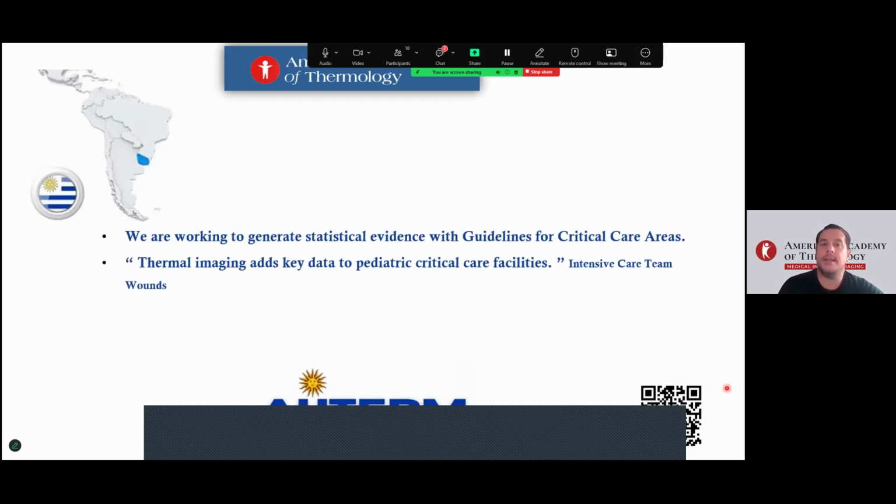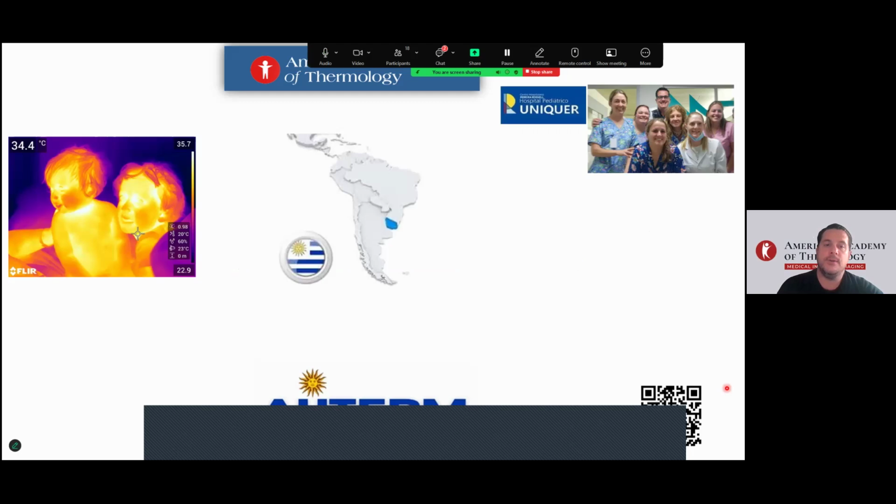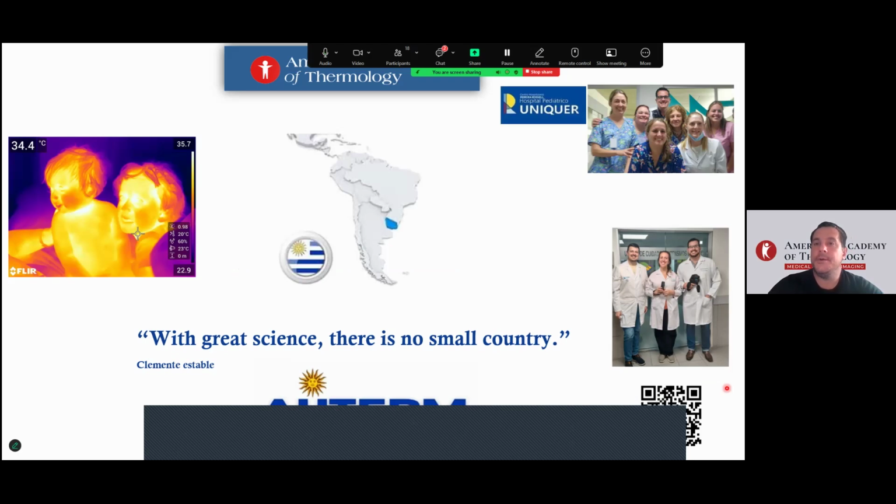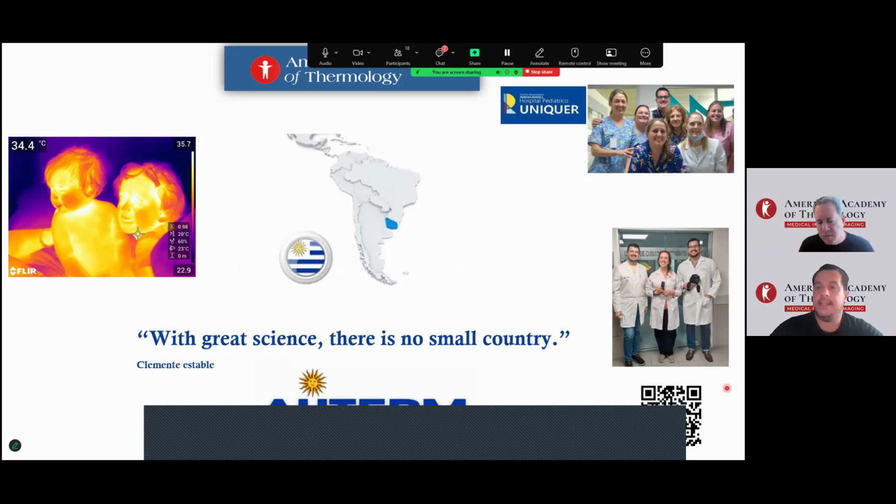We are working to generate statistical evidence through guidelines for critical care areas and thermal imaging at scale, with data from pediatric critical care facilities. Thanks so much. With great science, there is no small country. That's Uruguay and South America. And my team works on intensive care burn areas and critical care areas. Thanks so much for everybody.